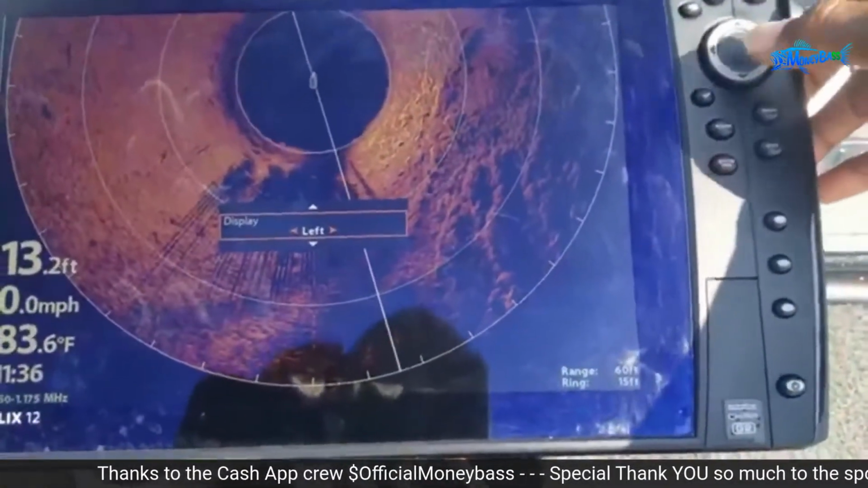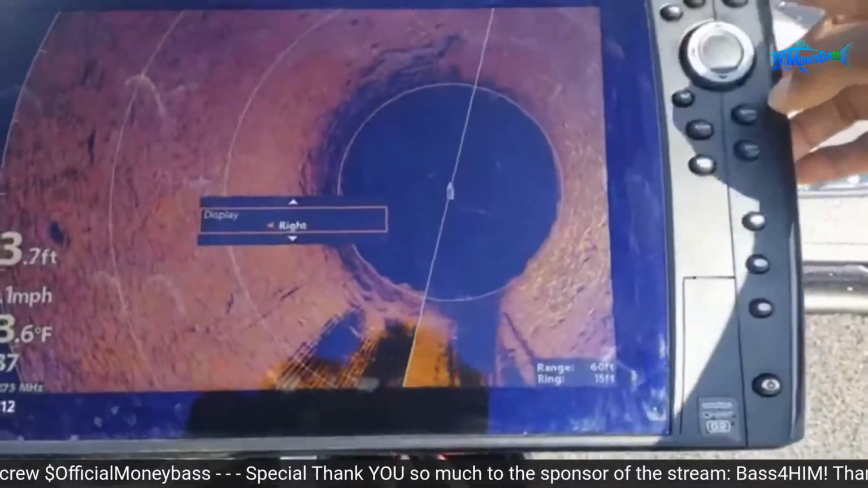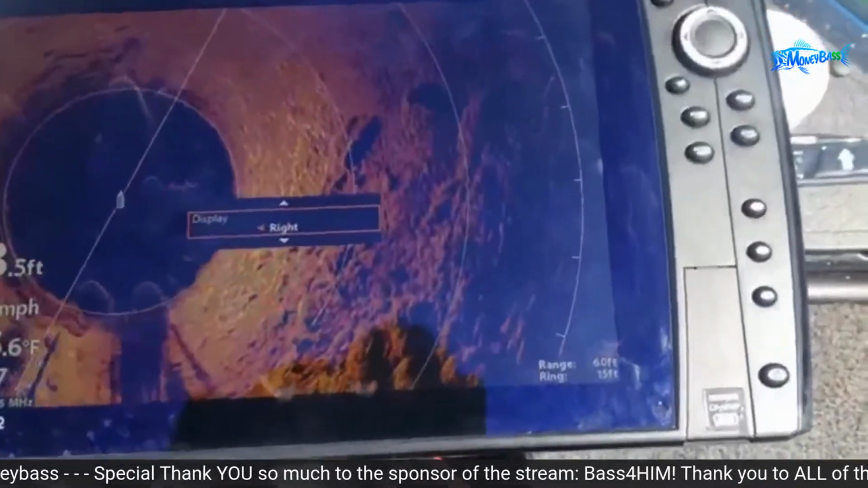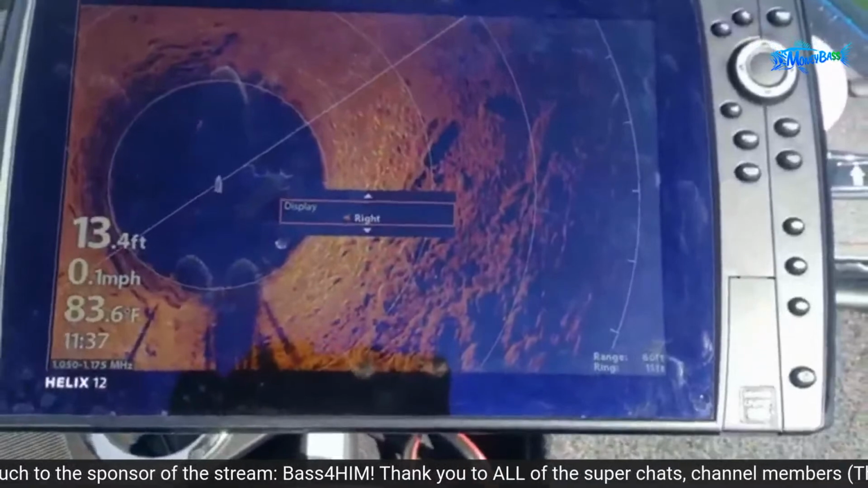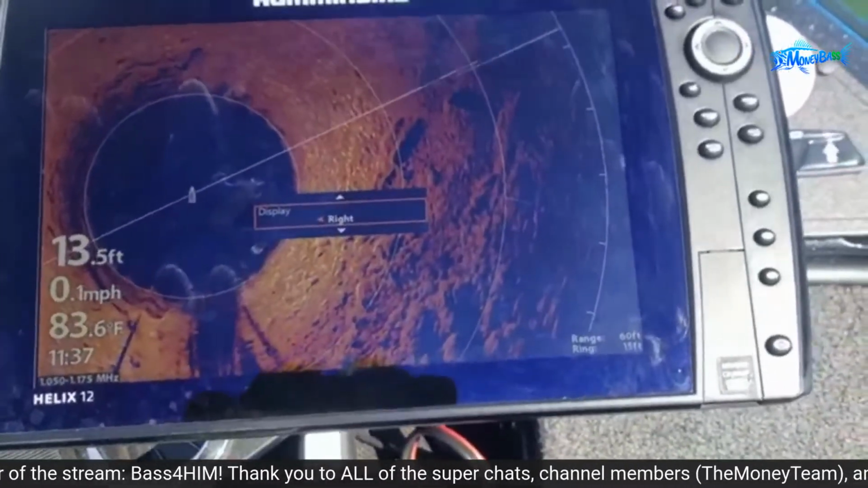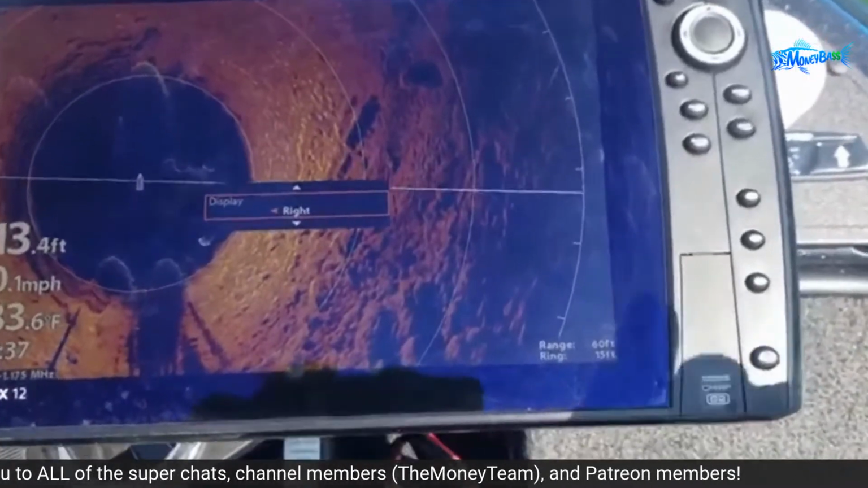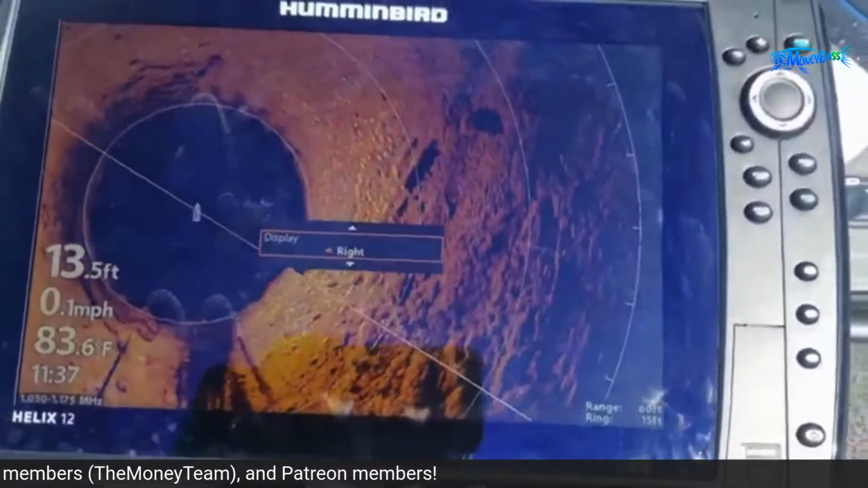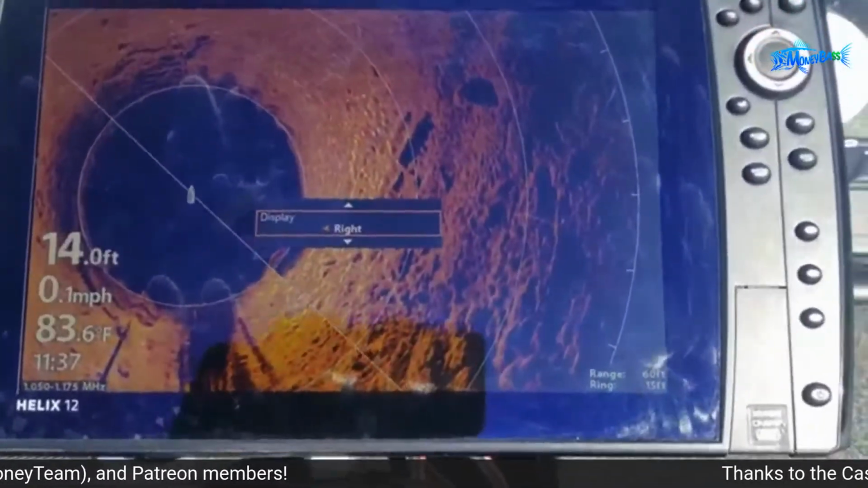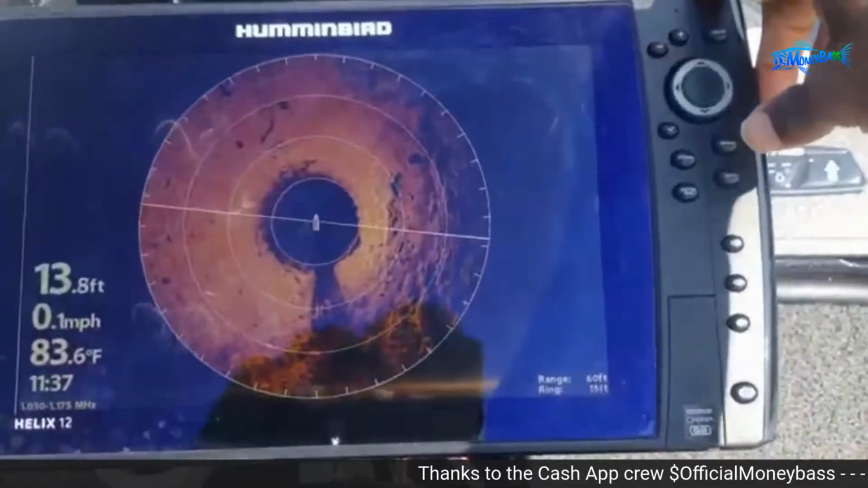Then we got left. So that'll focus more on the left side of the boat. Then you can go one more click and that'll take you to the right. So right now there is an area of rocks over to the right of the boat, so I can see where that will come in handy. If you know the isolated area that you want to fish is over to the right, then you just use that setting to pinpoint where you want the 360 to show. All right, so I exited back out of there.